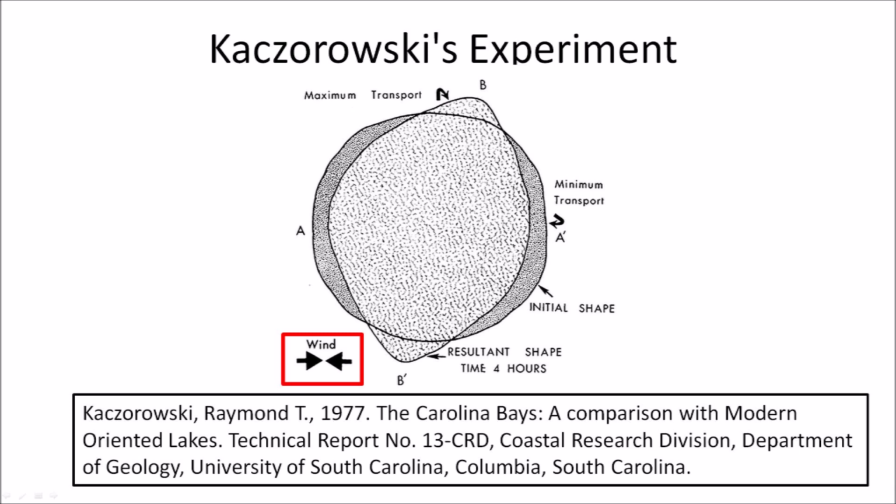Kaczorowski conducted an experiment where he carved a circular indentation on a sand tray that he filled with water to represent the model lake and then set a fan to blow over the water. He was probably not getting the results that he wanted, so he changed the fan to blow in opposite directions as indicated by the arrows every 15 minutes for 4 hours.